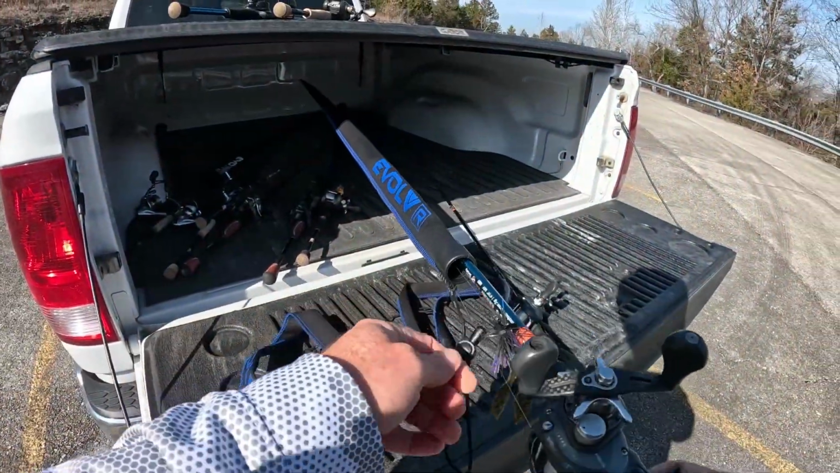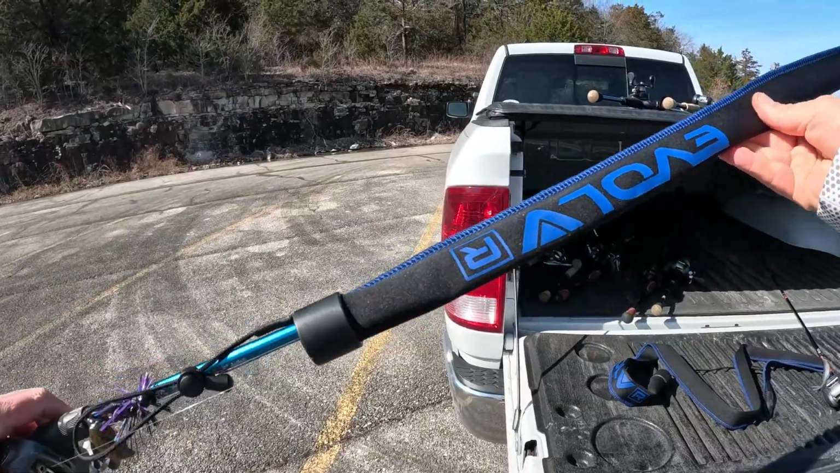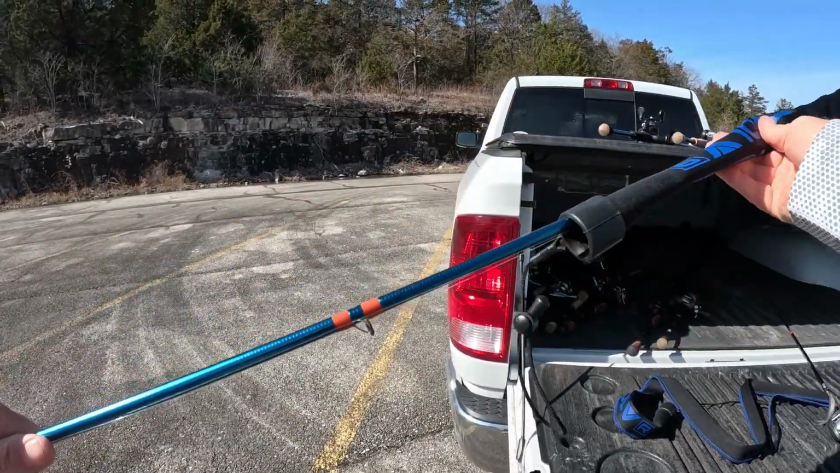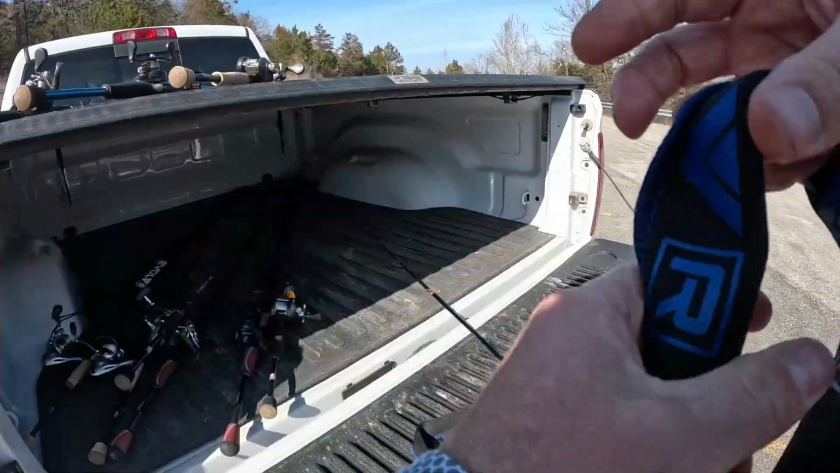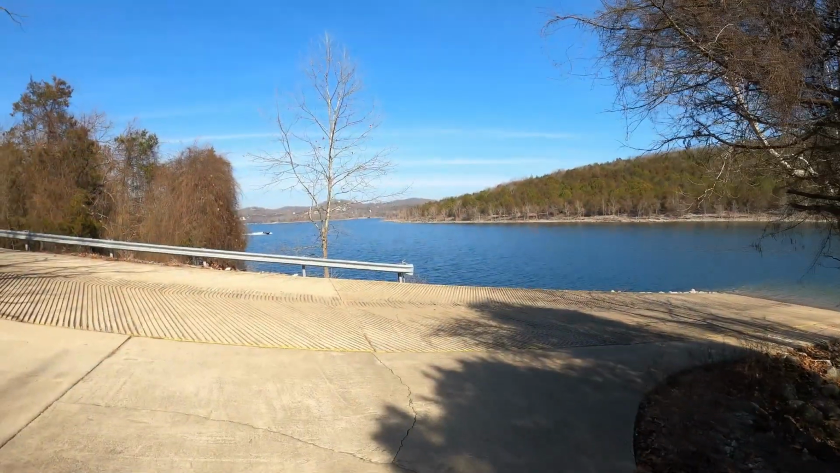Just getting out a few rods. I only want to take like 5. He said we're going to be doing some deep fishing, so just going to take rod socks off of some of these and see what I got here. Just got to have a jig, a Damiki, an A-rig, jerk bait, maybe a shaky head. I'm going to keep it simple.